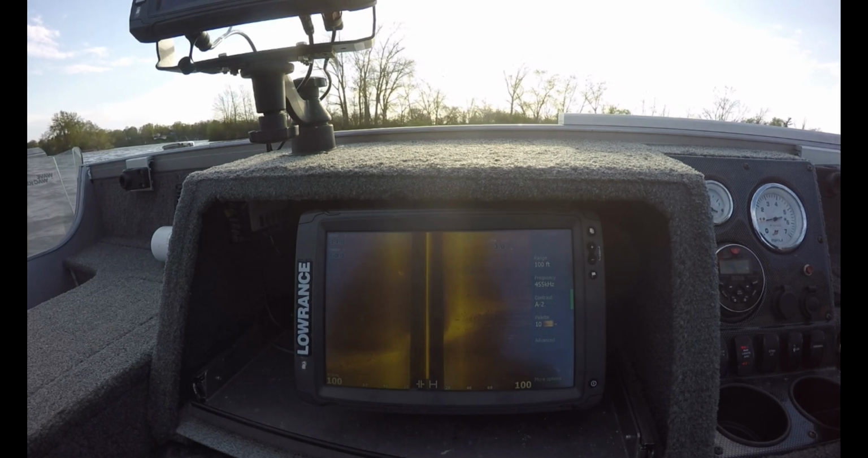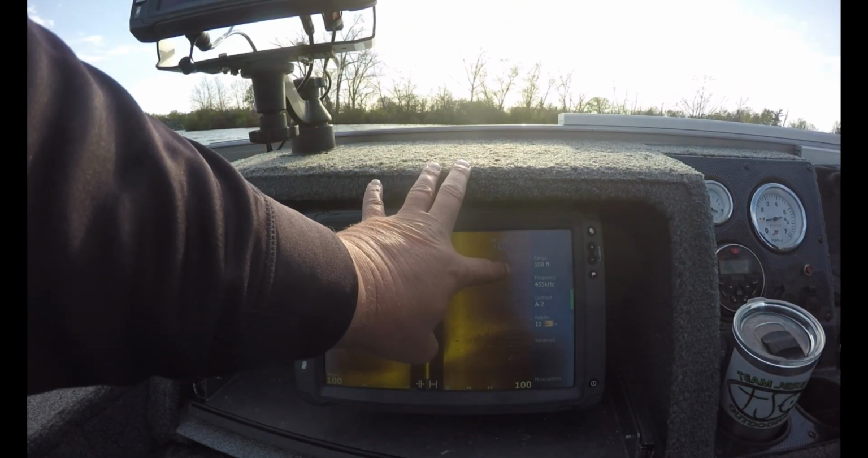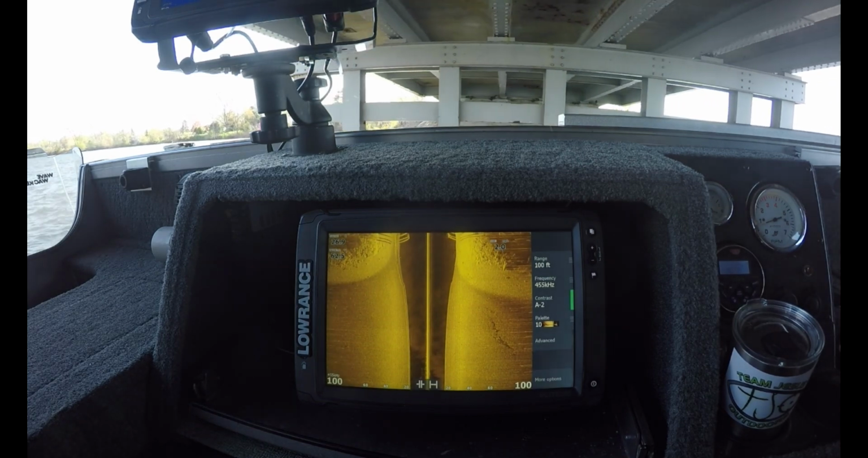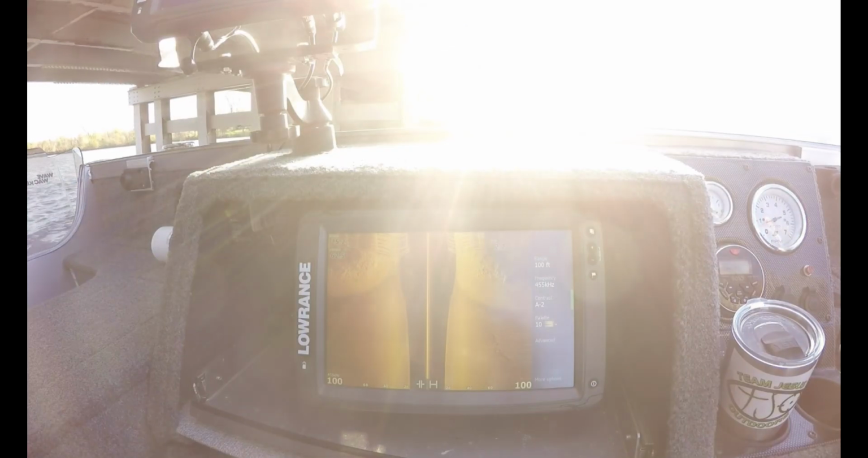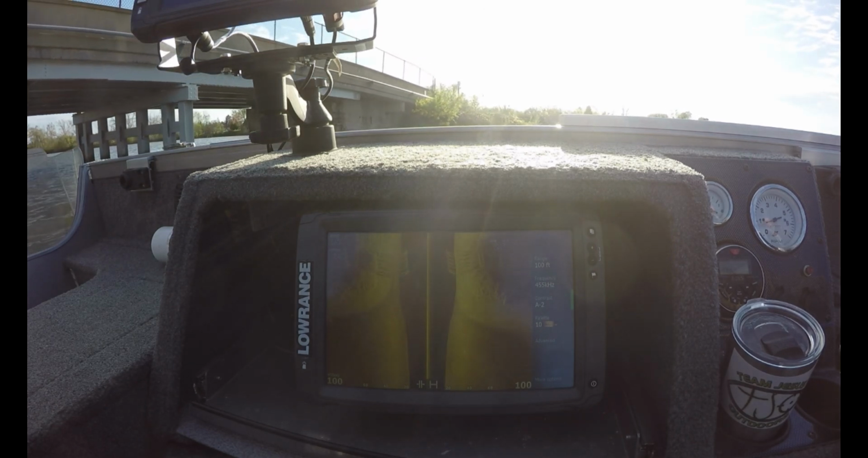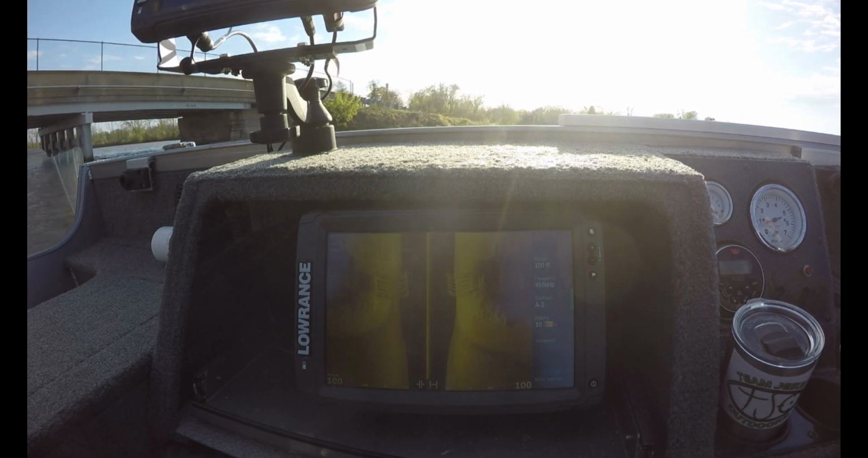What does a fish look like? A white spot or a white line. Like this over here could be fish. Yeah. See what those bridge pilings look like. Cool. A lot better detail on that 12 unit. Yeah. But it's still pretty cool. Very.